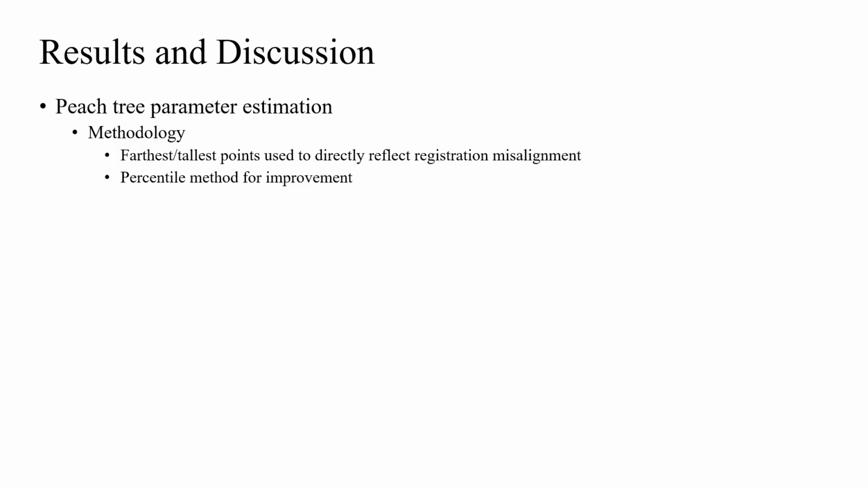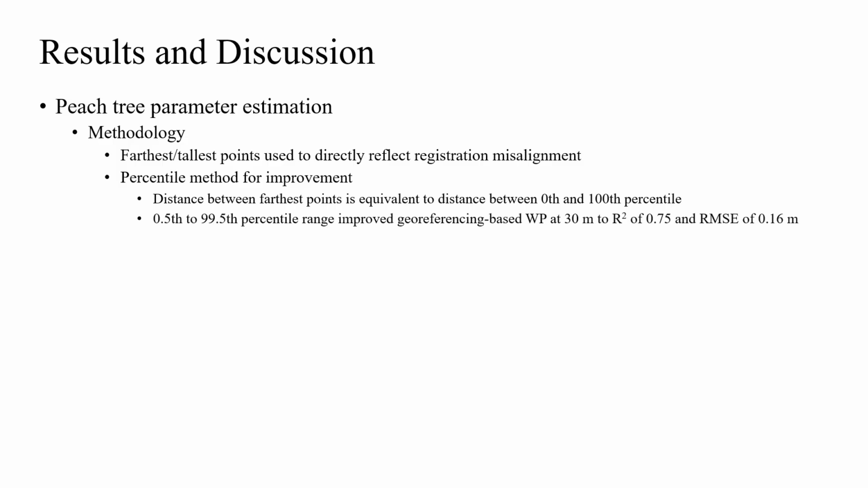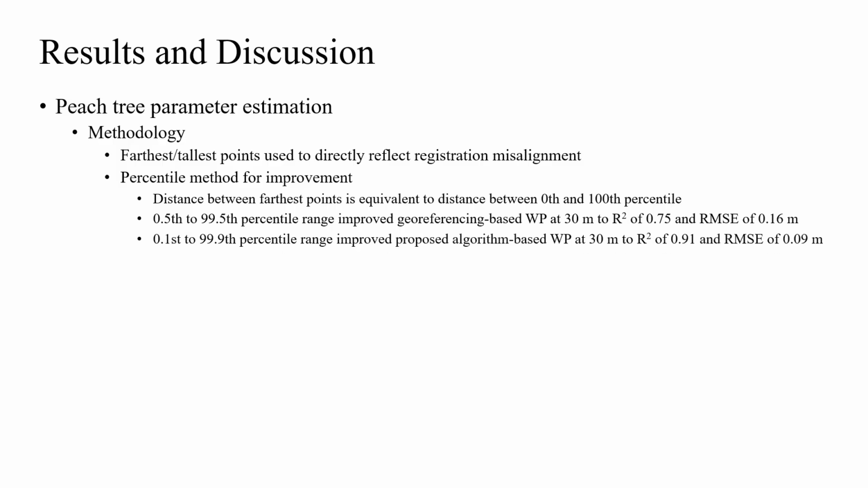For example, instead of using the distance between two farthest points, which is equivalent to the distance between 0th and 100th percentiles, a 0.5th to 99.5th percentile range could improve georeferencing-based WP at 30 meters to an R-squared of 0.75 and an RMSE of 0.16 meters, while a 0.1st to 99.9th percentile range could improve the proposed algorithm-based WP at 30 meters to an R-squared of 0.91 and an RMSE of 0.09 meters.